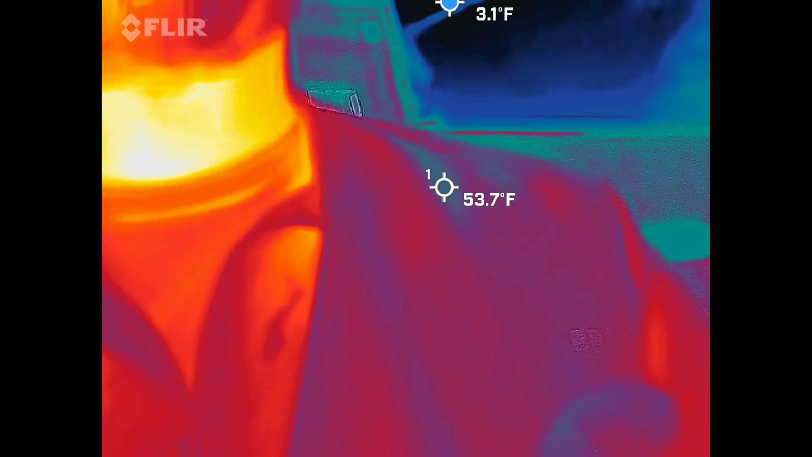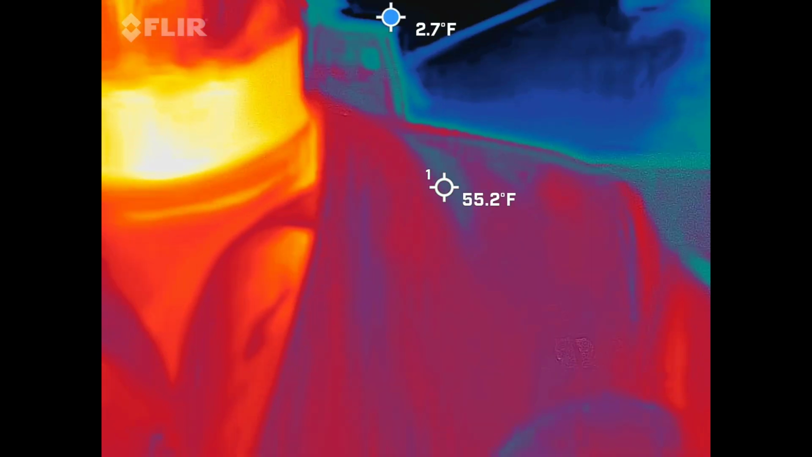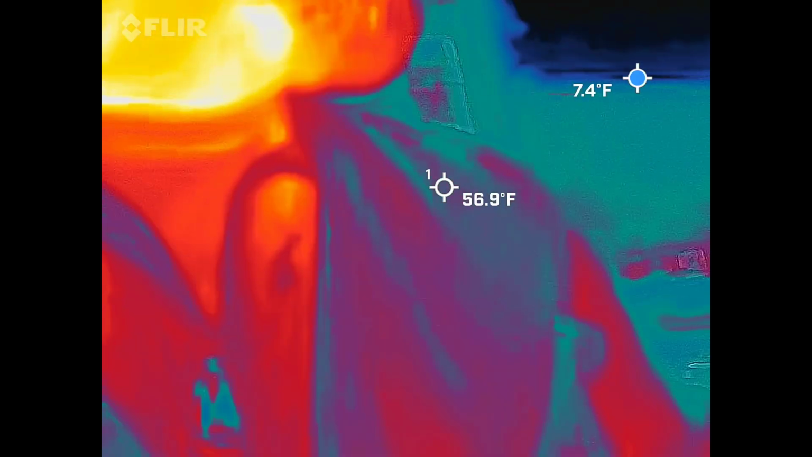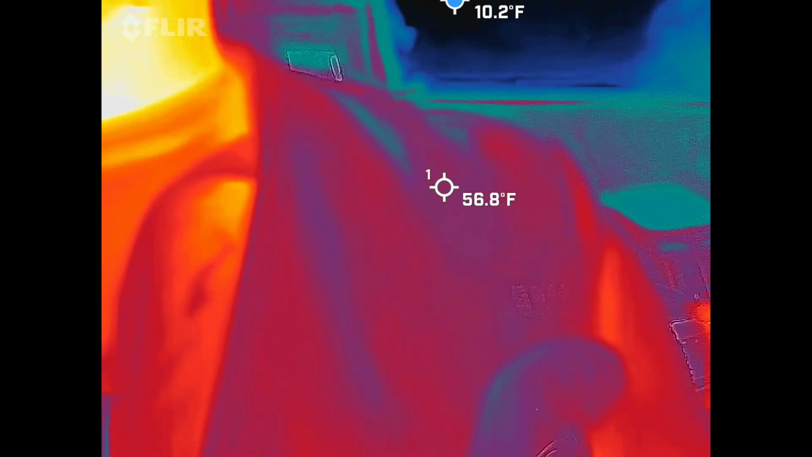Cold spots. Exact opposite of whiteness. We're looking for blue and black. That's the way I have it set up. Like the wall, anything with the glass is probably going to be black.